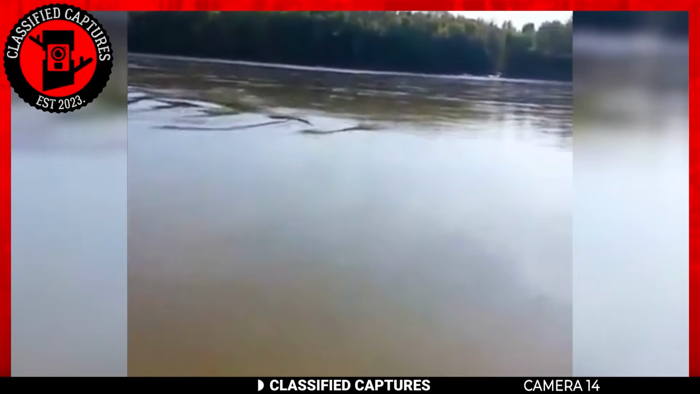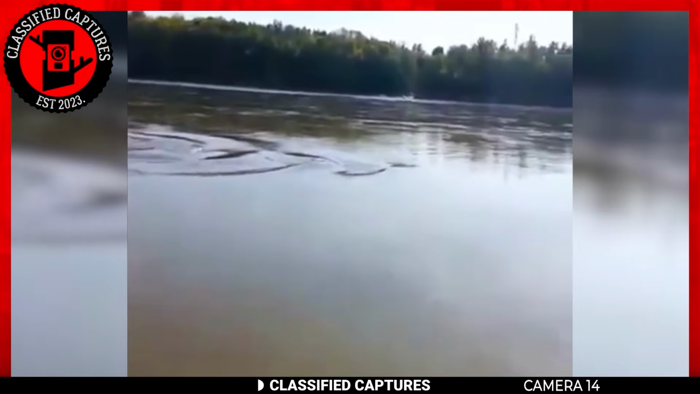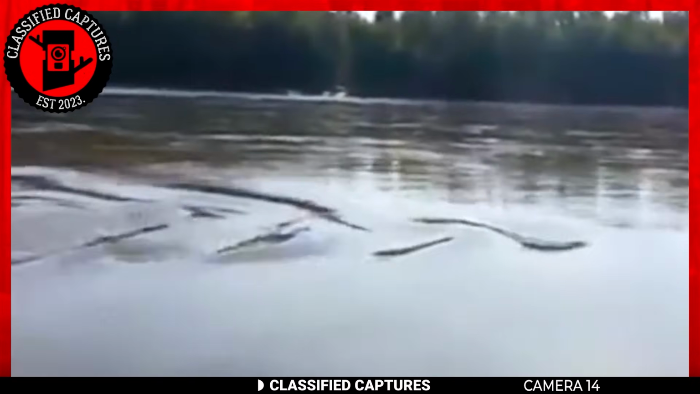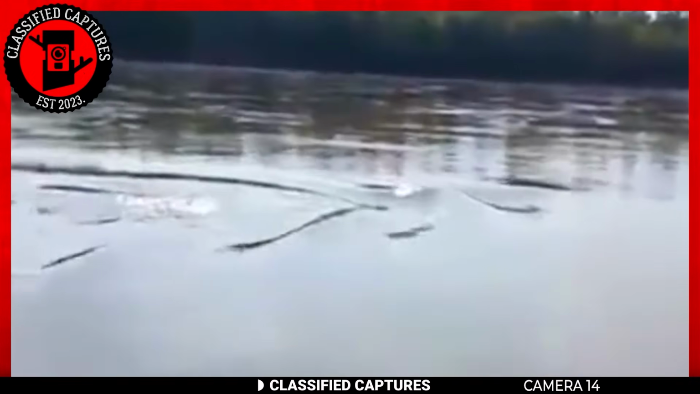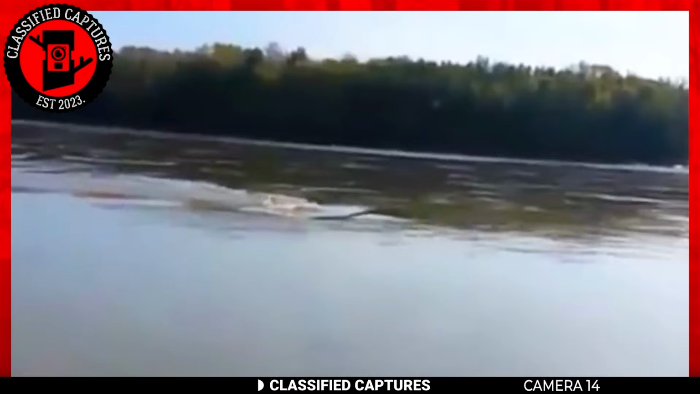The immense waves generated by this concealed creature suggest not only its size but also its remarkable length. As we ponder this enigma, we can't help but wonder about the identity of this hidden river dweller. Could it be an undiscovered species or an ancient aquatic giant that's managed to elude our understanding?